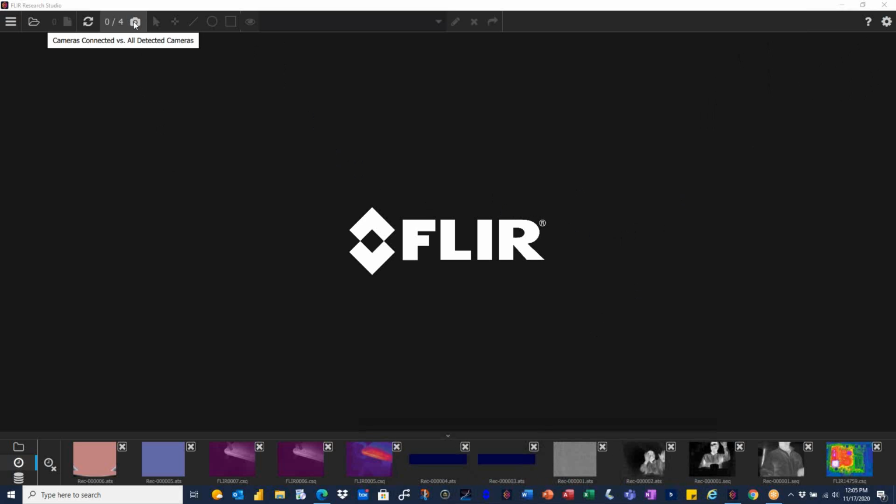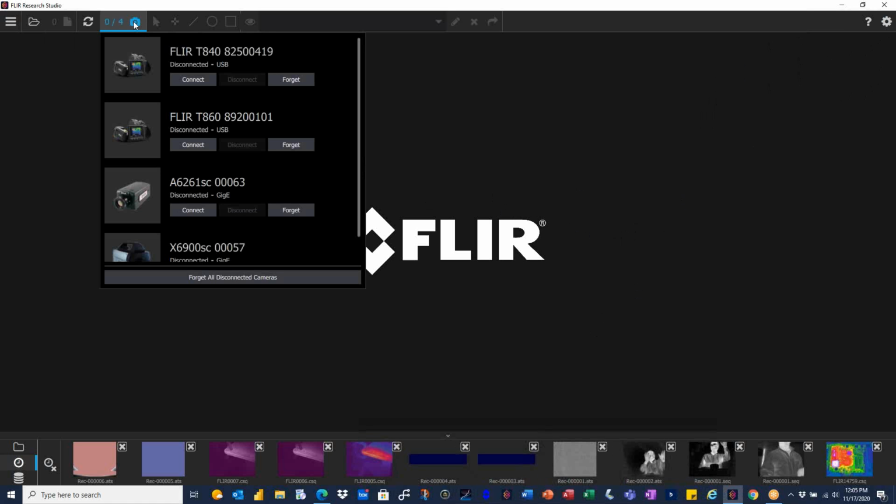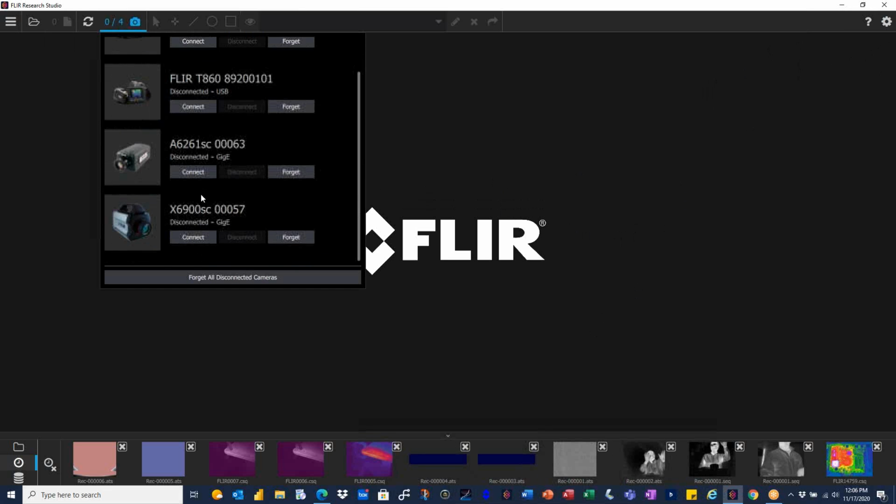So first, one of the nice features, as Jerry mentioned during the presentation, is that you're able to connect to multiple cameras at the same time. I think it is crucial for any software. When you have a camera, it's good to have the right camera, but you have to have the right software to do the proper analysis. I've been with FLIR for a long time, and I love Research Studio. I love the functionality and features of it, especially the ability to have multiple sources running at the same time.